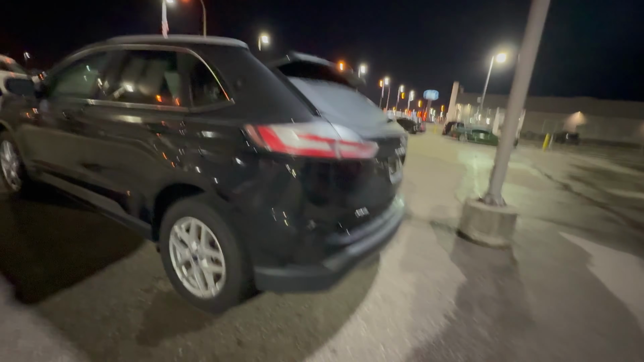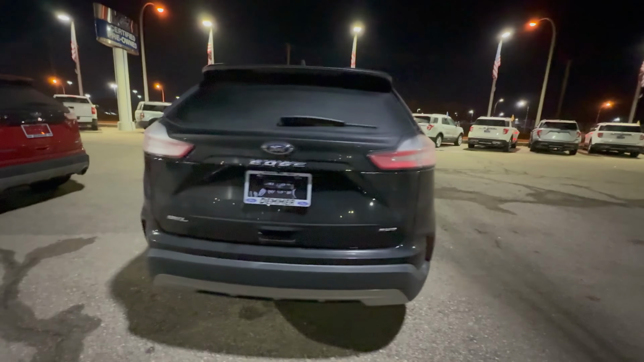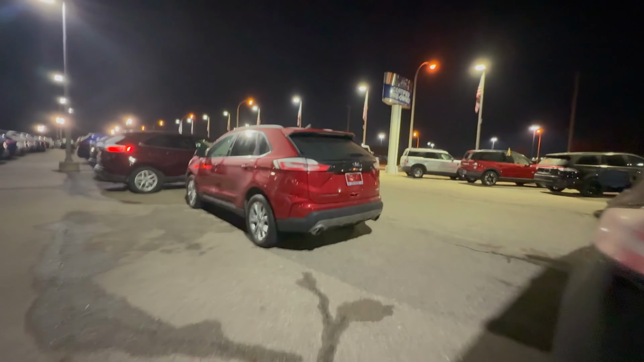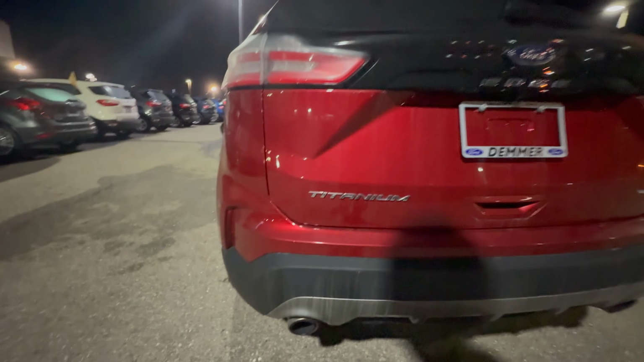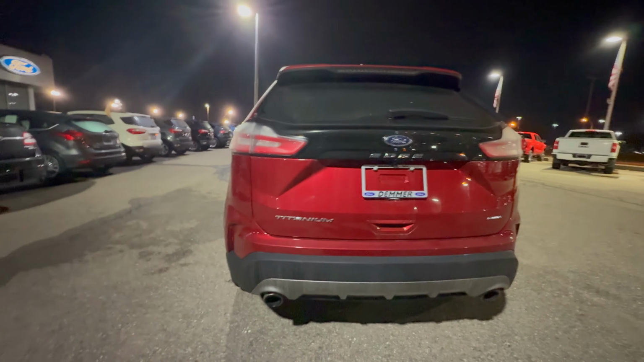Bro, what? But no, y'all, it's an SEL. I think I got an SEL too, though. Mine looks better. And I wish mine had these. Oh, this is a Titanium. I wish my exhaust tips were like this.